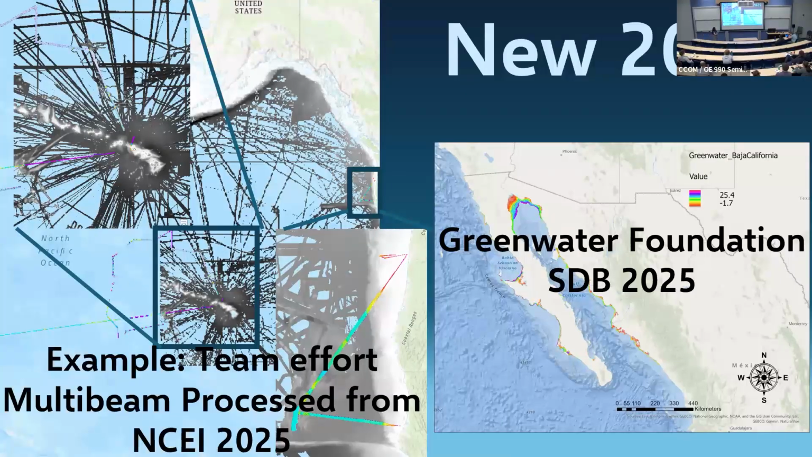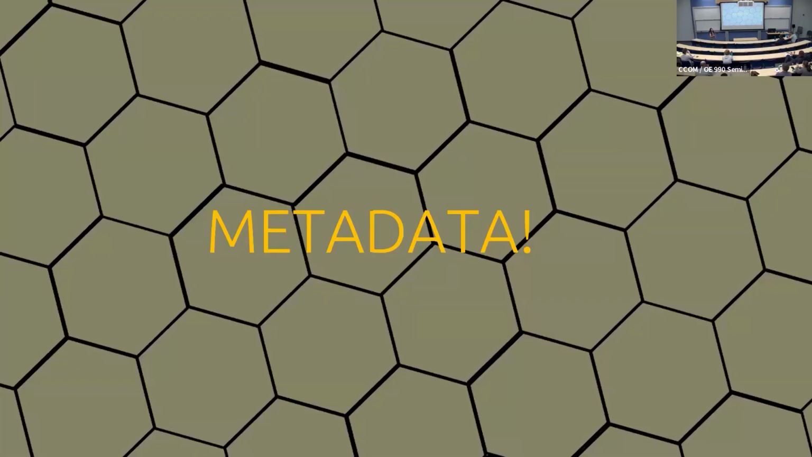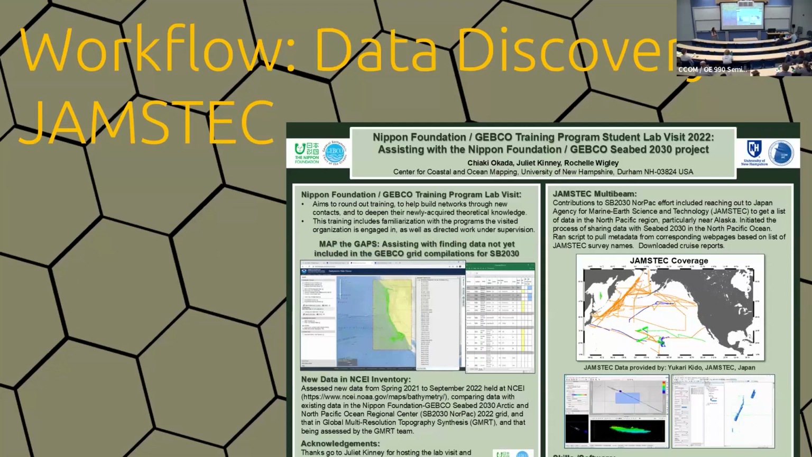And then just a little zoom in as to what some of these surveys look like that we processed this past year. In order to bring this all in, one of the reasons why this takes a bit of time to make happen is we need metadata that's sufficient to look at things.